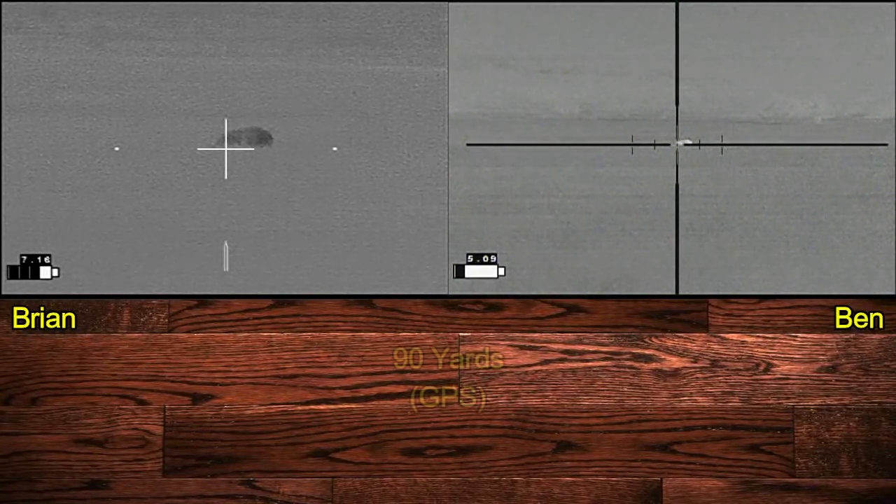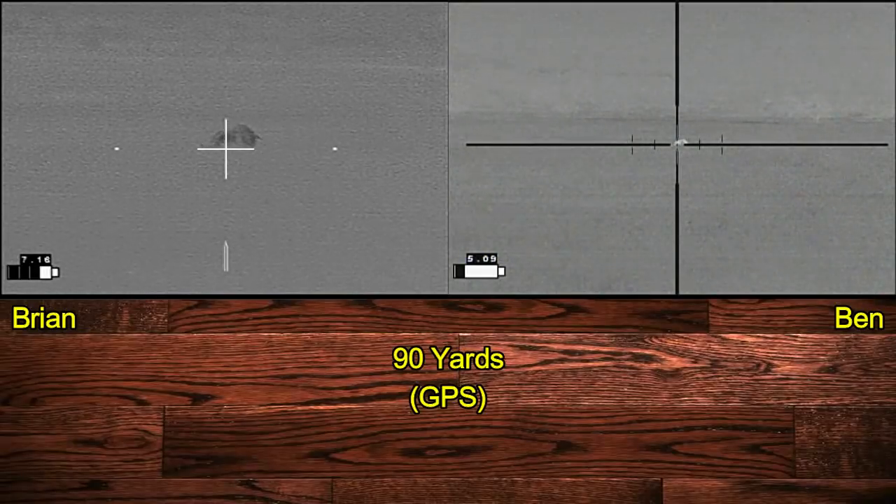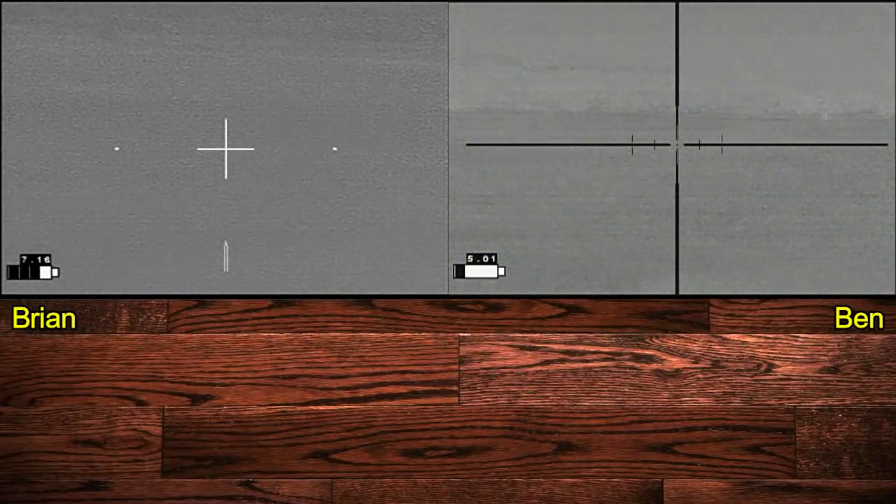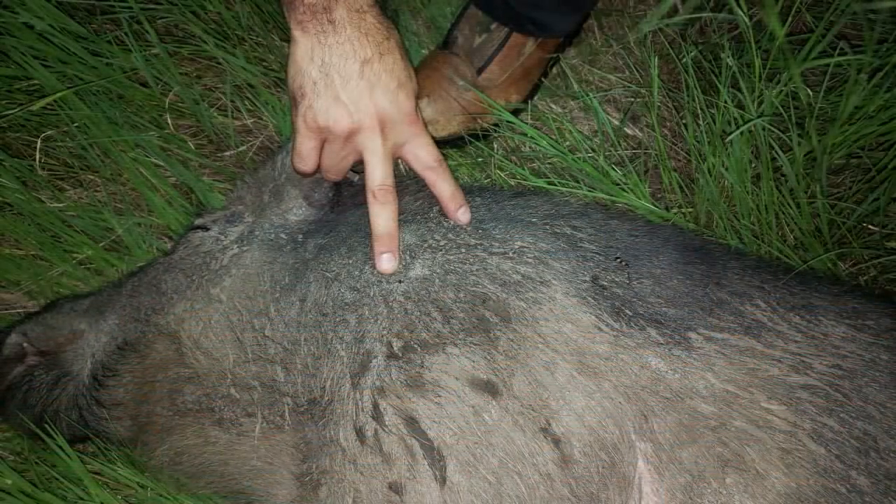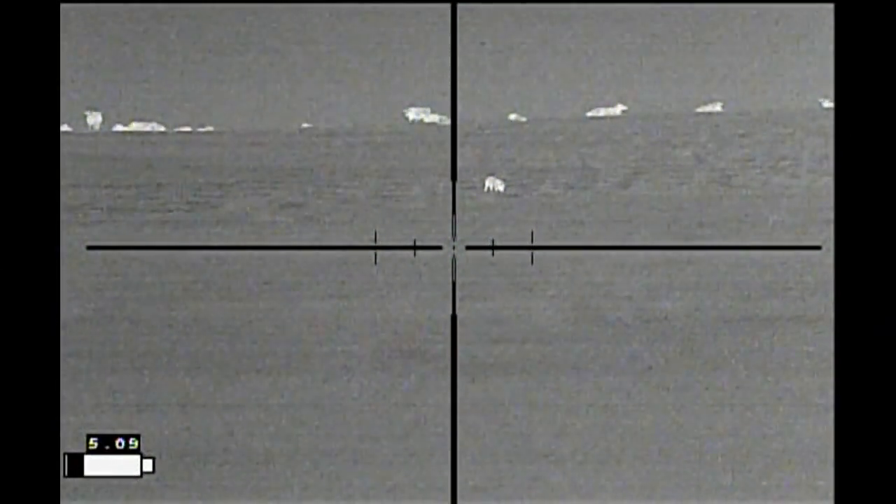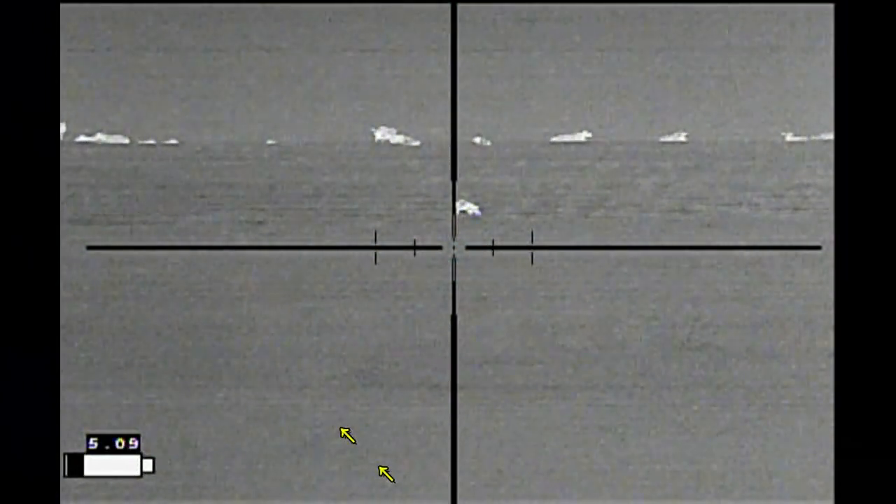Shooter ready? Shooter ready. 3, 2, 1. Two shots and two hits, and the hog went right down. Safe. This is where the two shots entered, and as we were taking pictures, we looked over and saw this hog about 200 yards away. We decided to go after it.